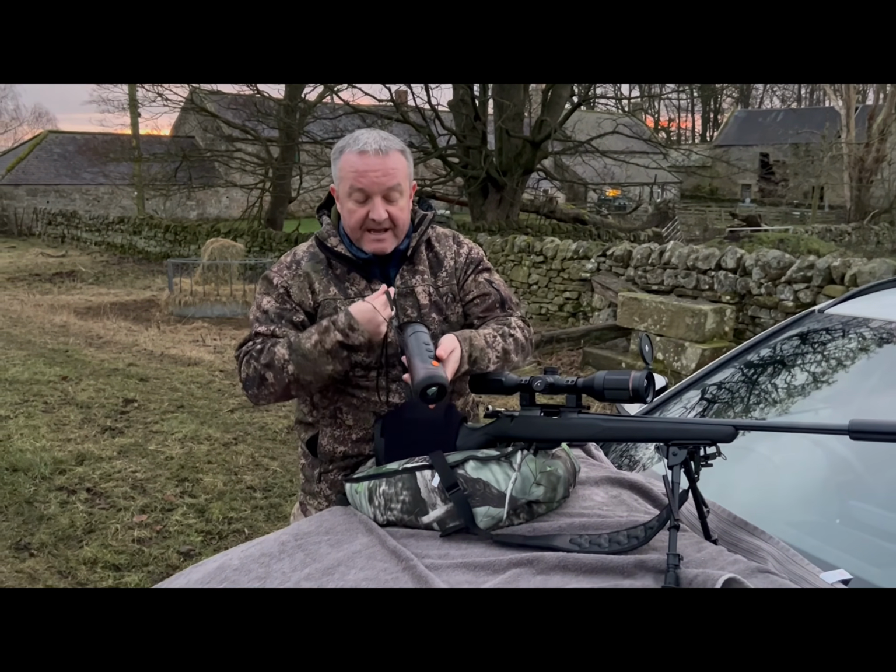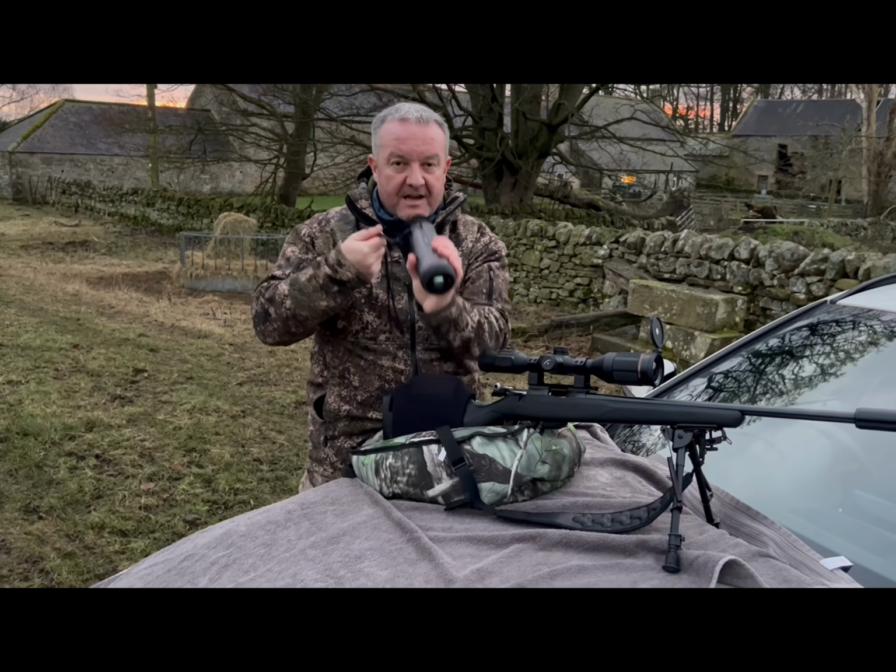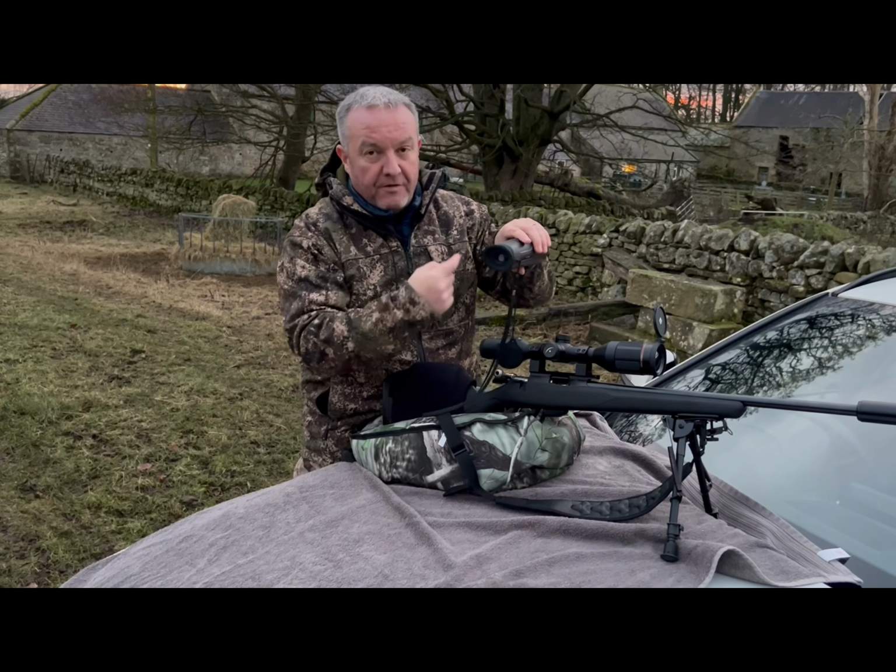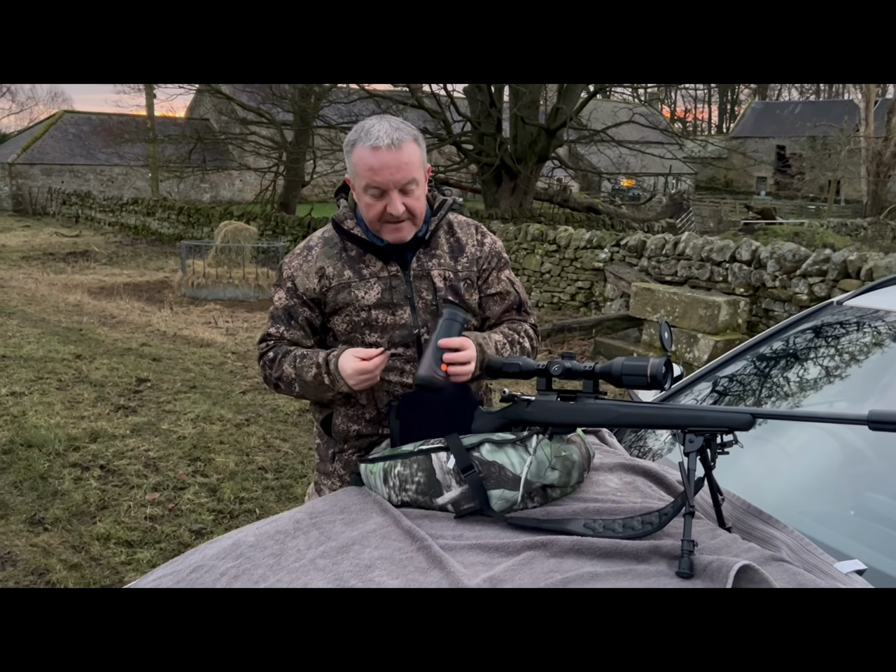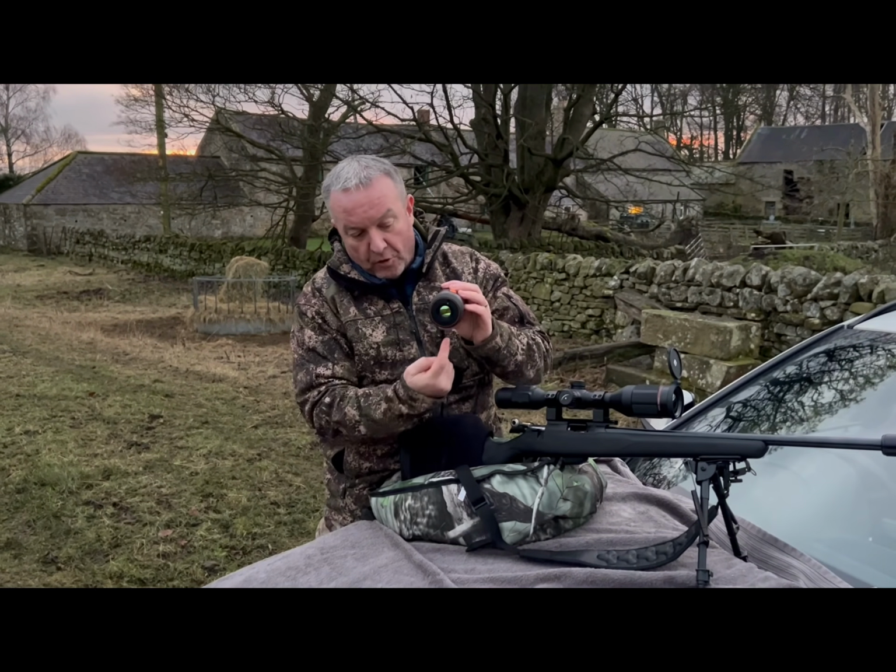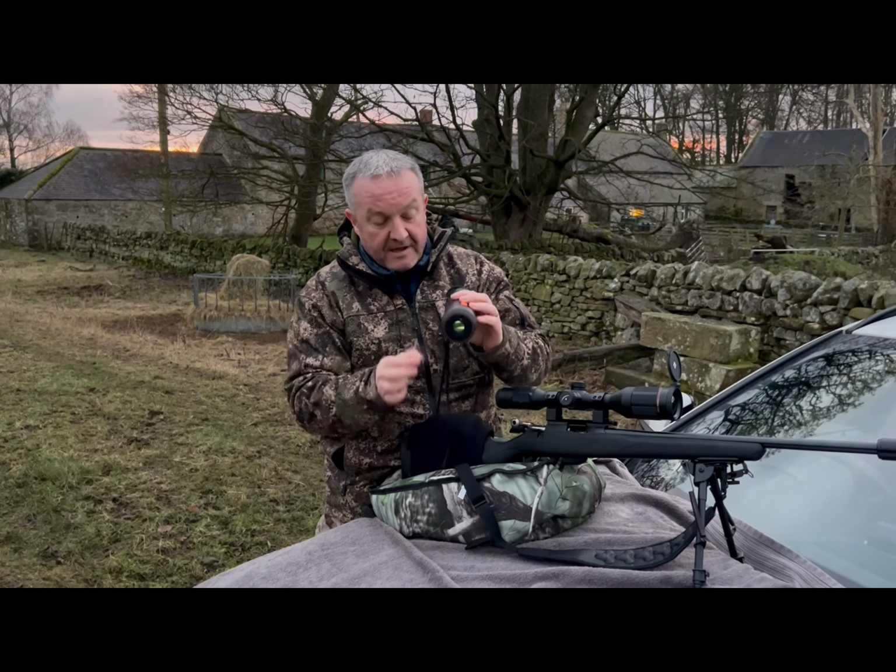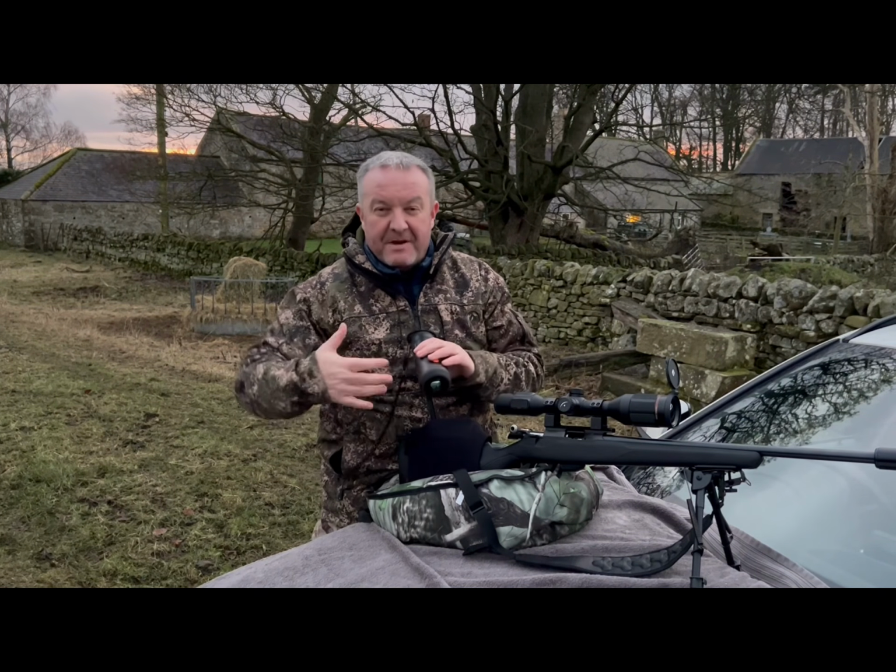When you've got it around your neck, it twists, so when you go to pick it up, you think you've got it sat in a viewing position and you haven't, and because this is oval, you're twisting in the dark trying to get it right. It's not ideal. So if you were to put that little attachment underneath for the lens cover and then have it at the back underneath for the lanyard, it'd make it a lot more user friendly.